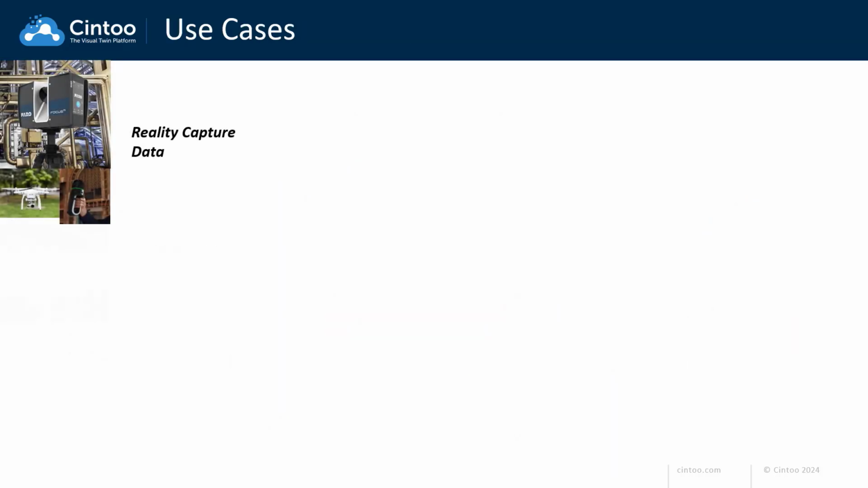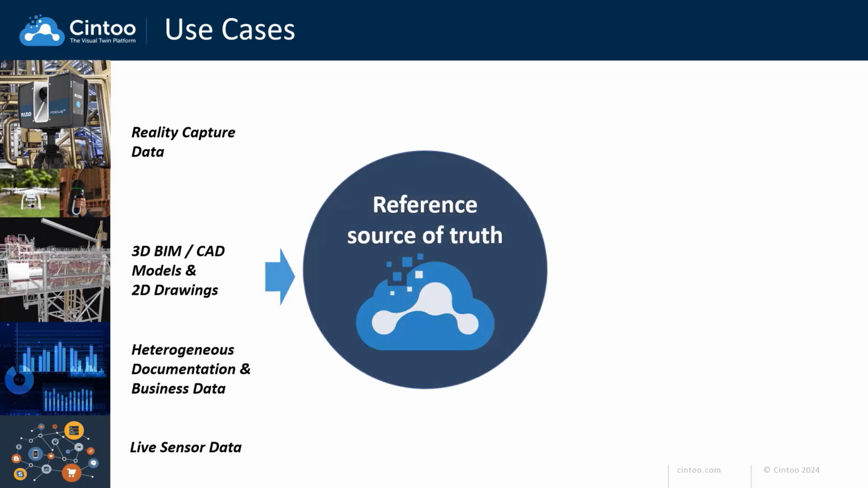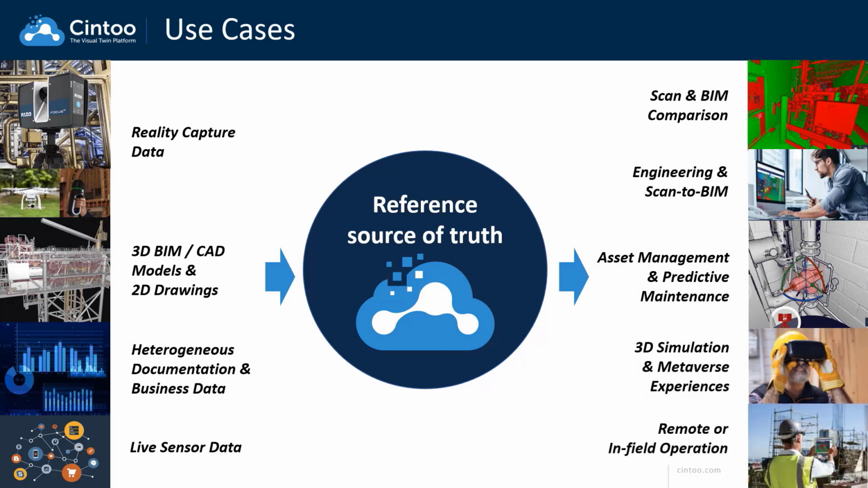The Cintoo platform is really about taking all kinds of 3D and 2D data, documentation, and business information to establish a reference source of truth for various use cases. From scan to BIM workflows and comparing existing conditions to design or as-built 3D models, to asset management and operations, or even advanced 3D simulation.